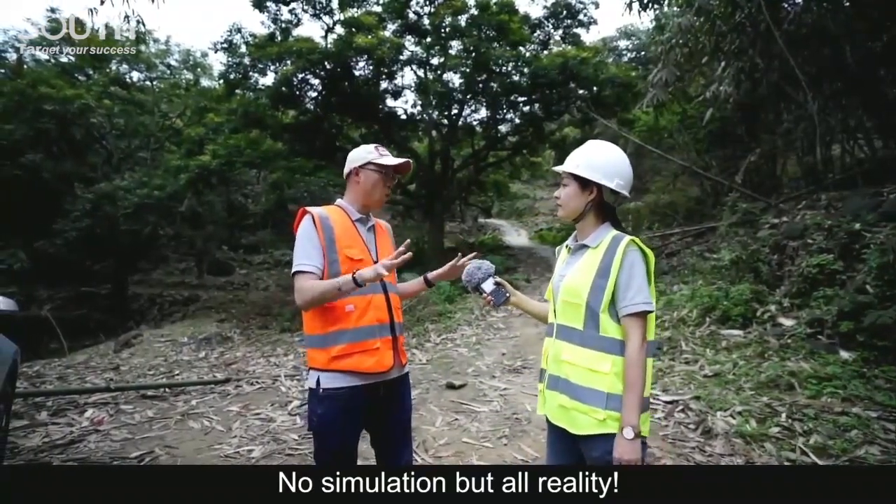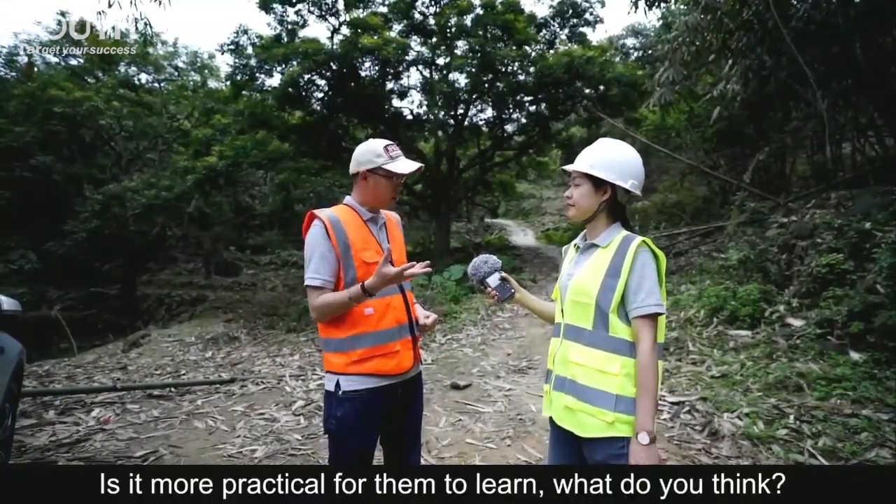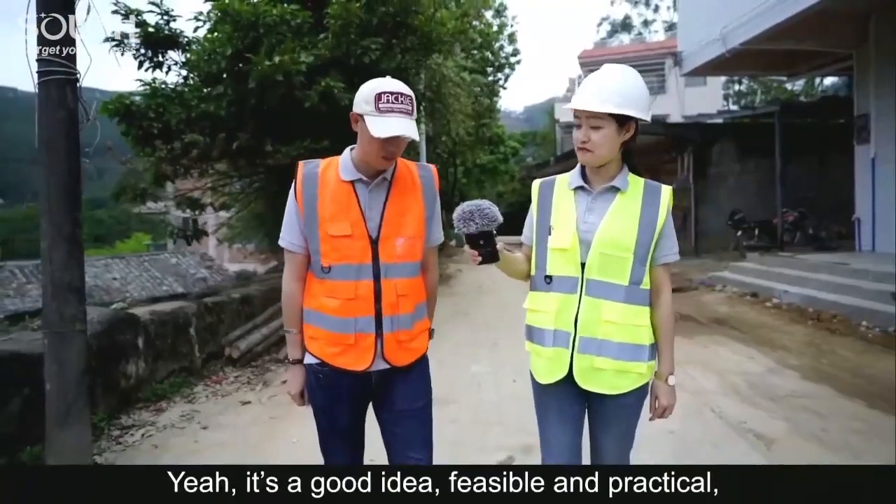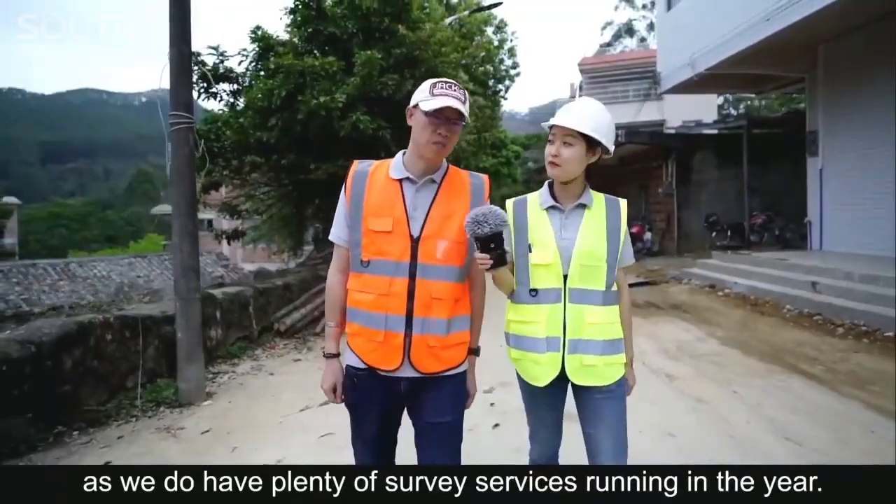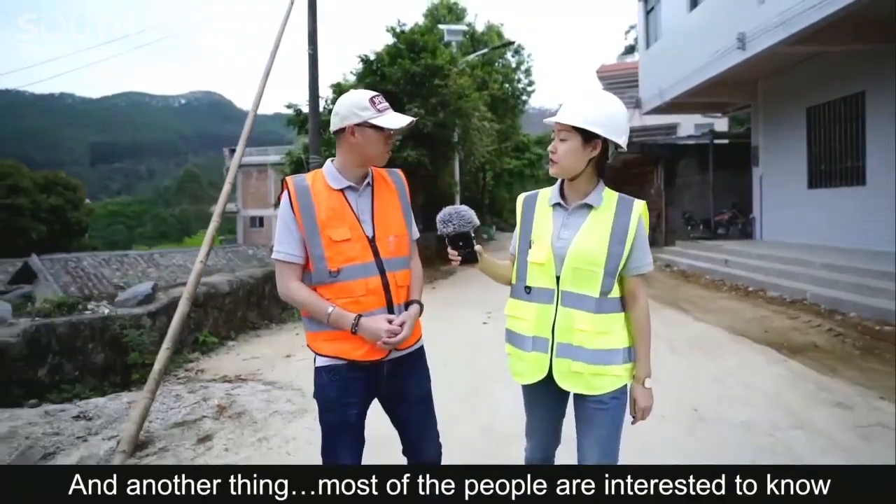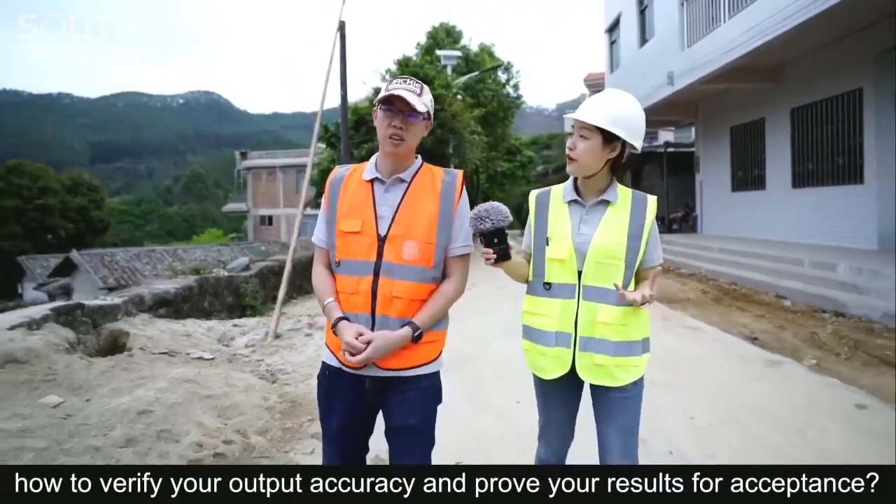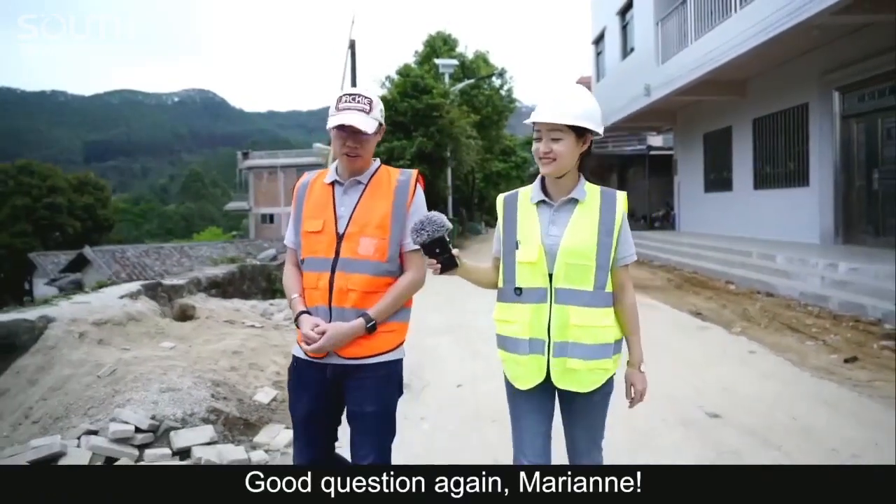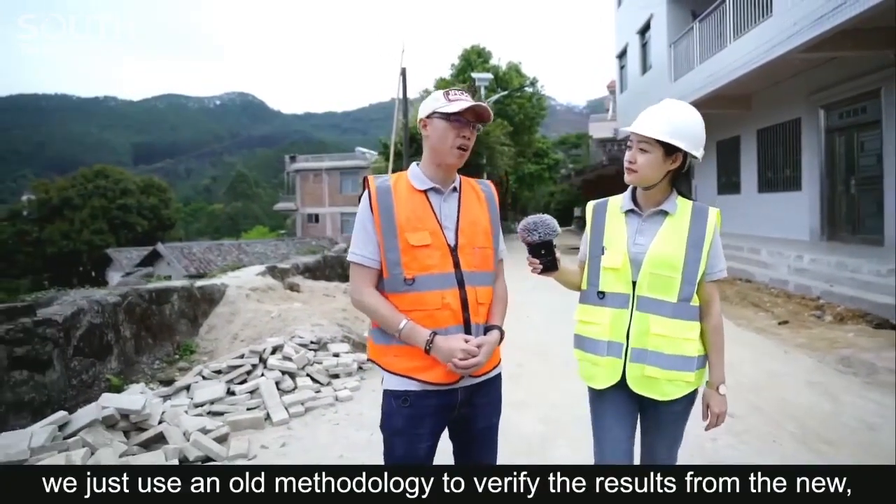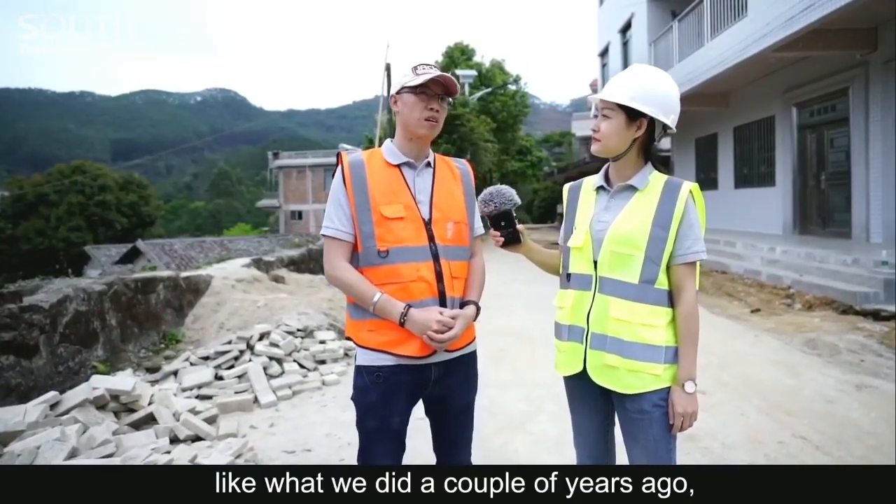Another thing, most people are interested to know how to verify your output accuracy and prove your results for acceptance. Good question again, Marianne. In principle, you just use an old methodology to verify the results from the new, like what we did a couple of years ago, using total station to check GPS results. Look, what are they doing? One of them is doing the survey, and the other is taking pictures.